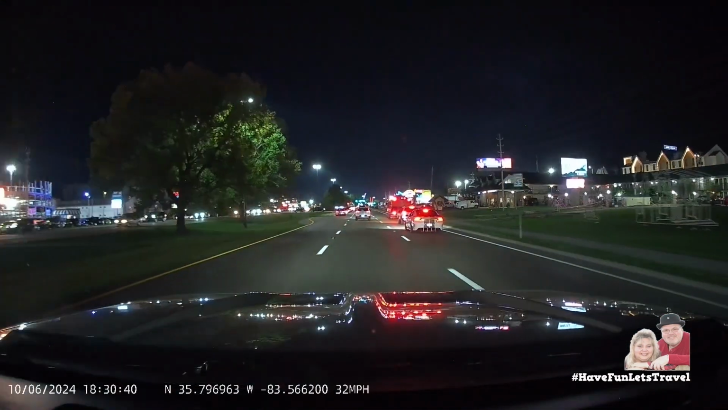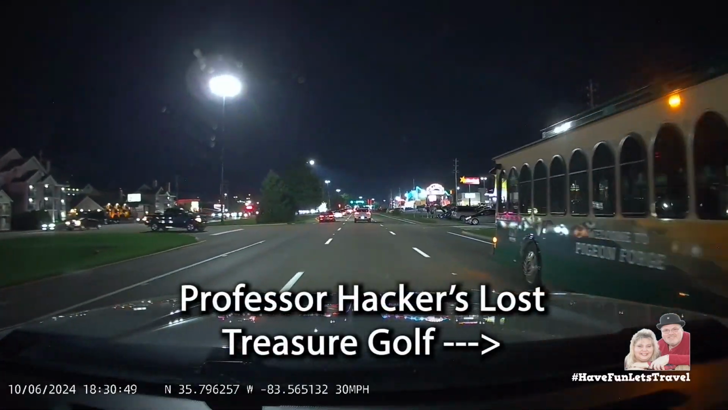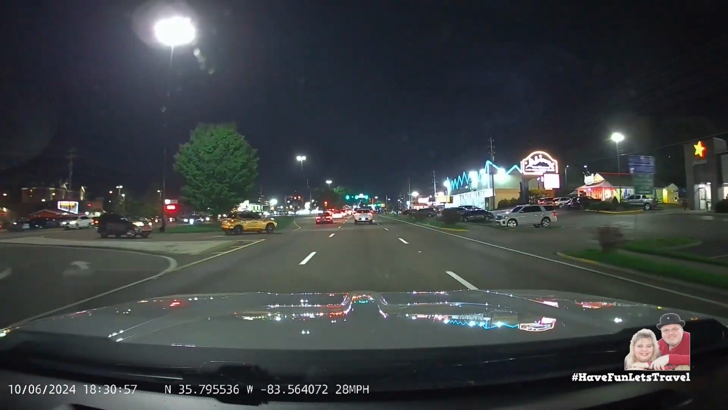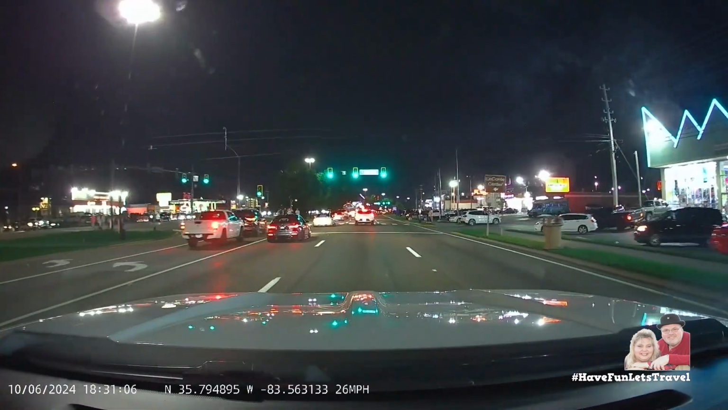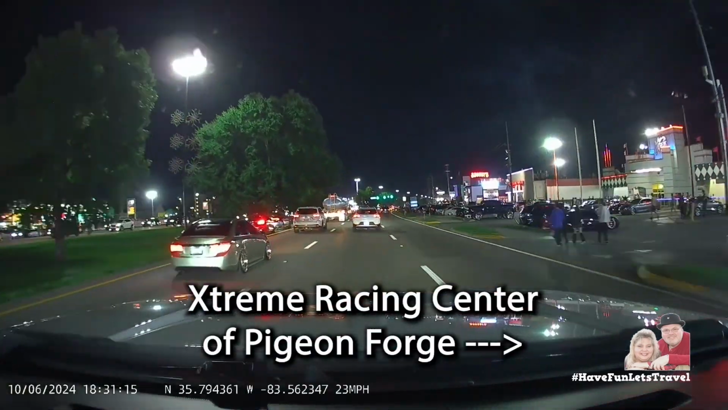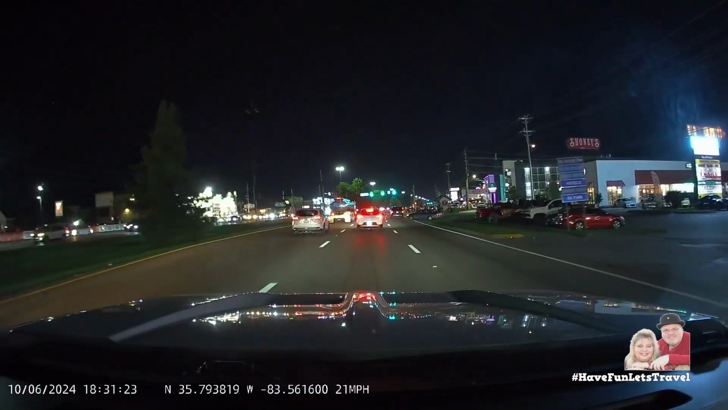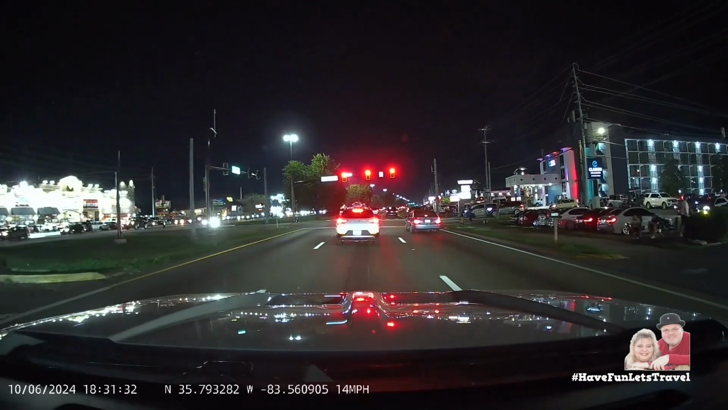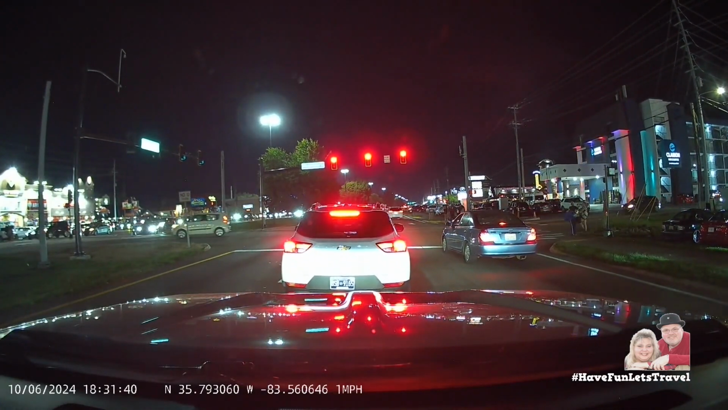Here's a tip for you. For only $3 per day, you can jump on and off the Pigeon Forge trolley to get to over 100 different locations throughout Pigeon Forge and some of Sevierville. As you can see here, there are tons of attractions, stores, restaurants, and almost anything you can think of here.